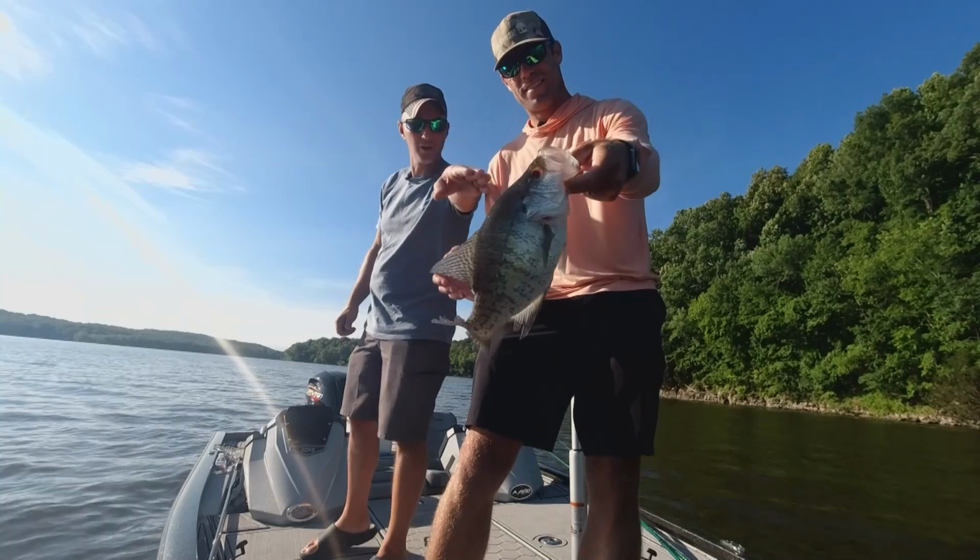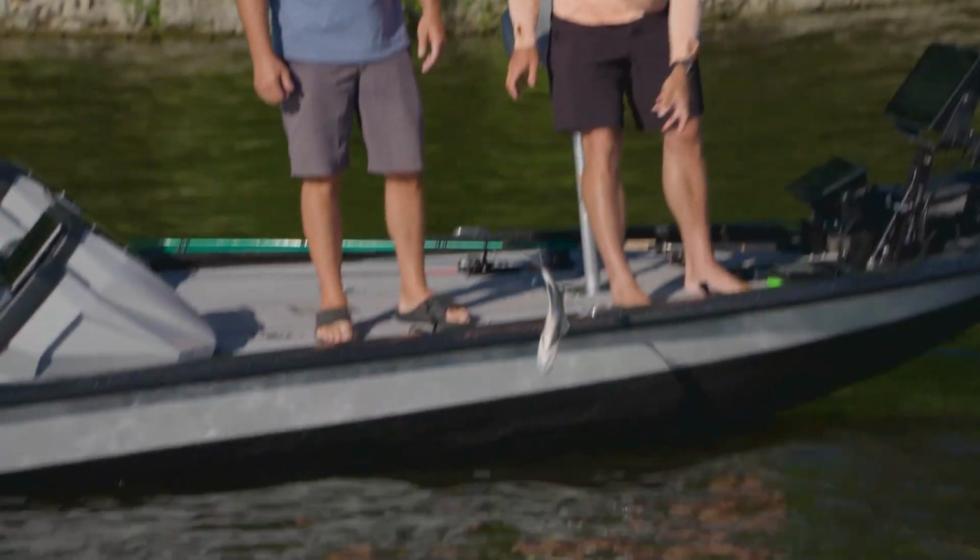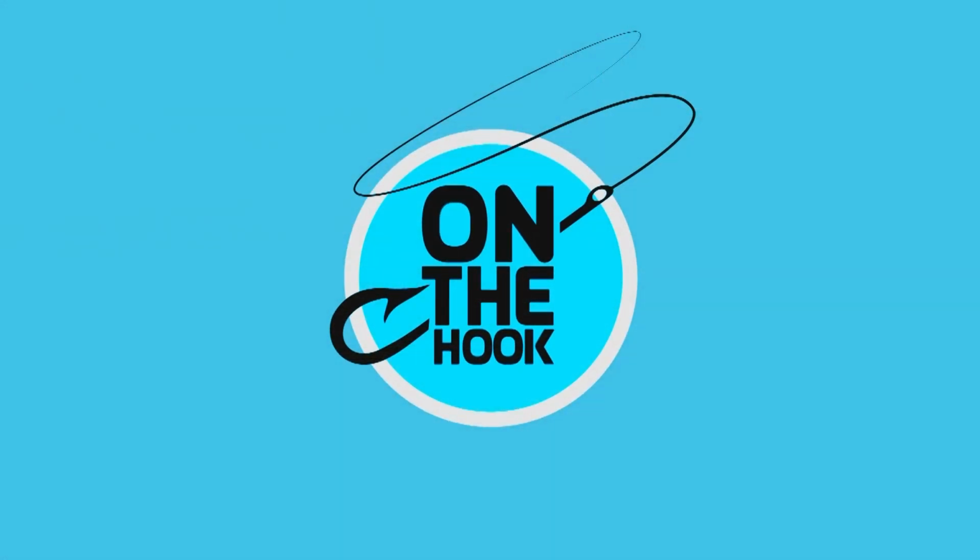He's got a nice hump across his back there. That's right. Yeah, he's a good white crappie. We'll see you next time, baby.